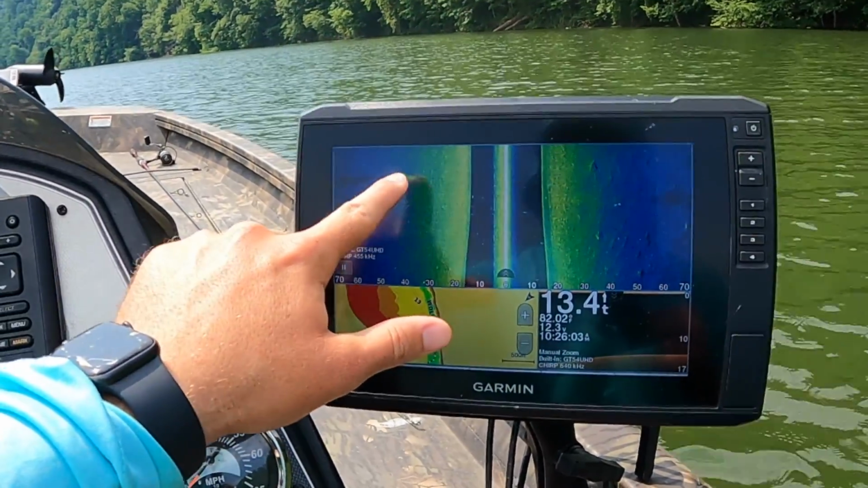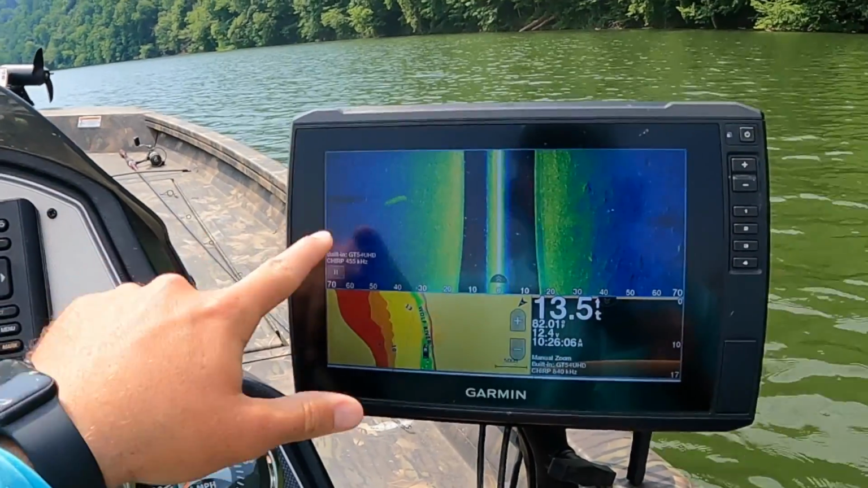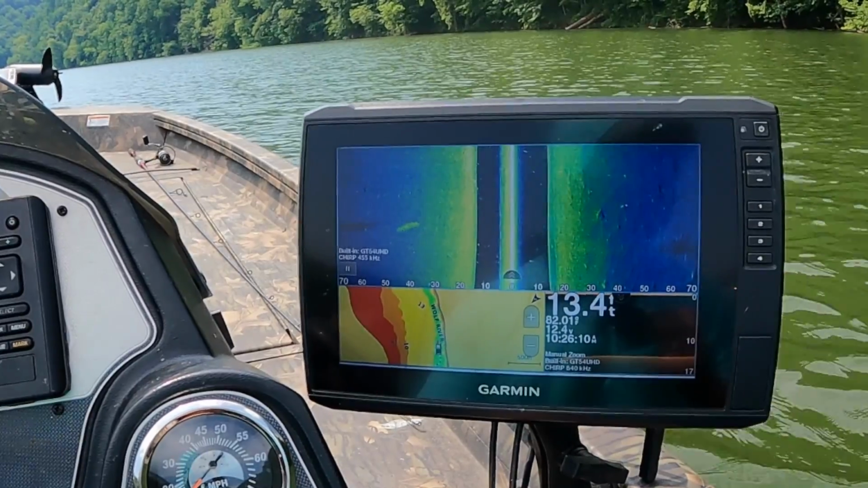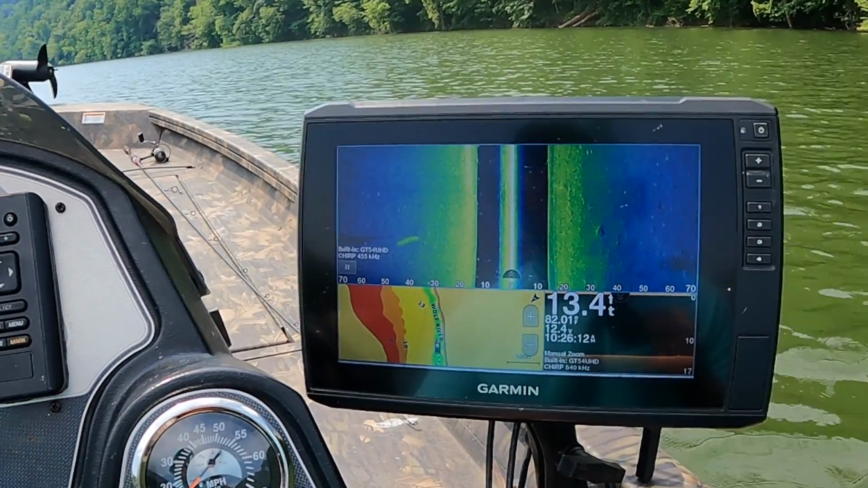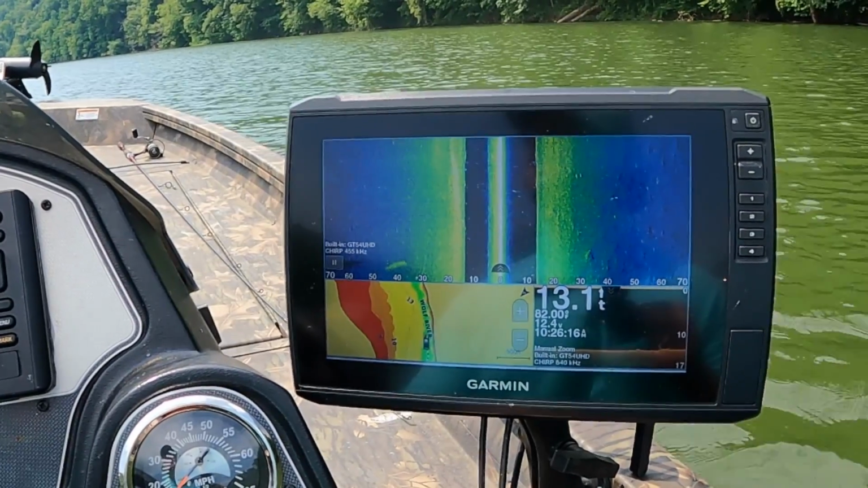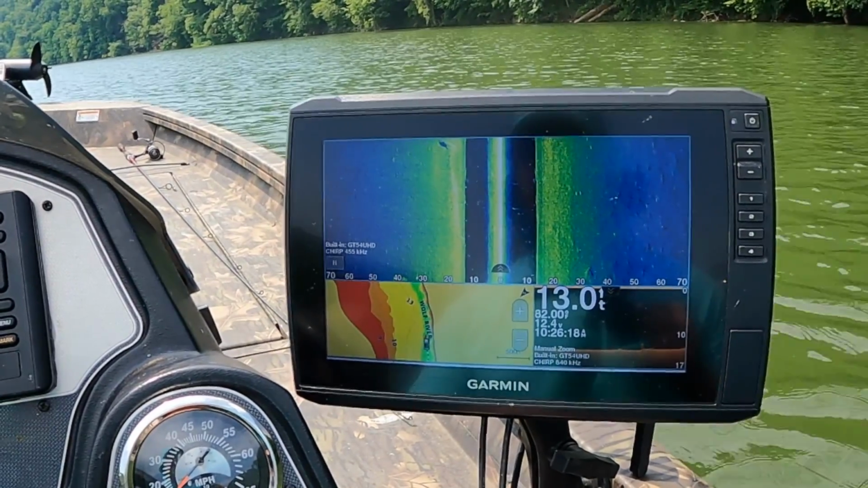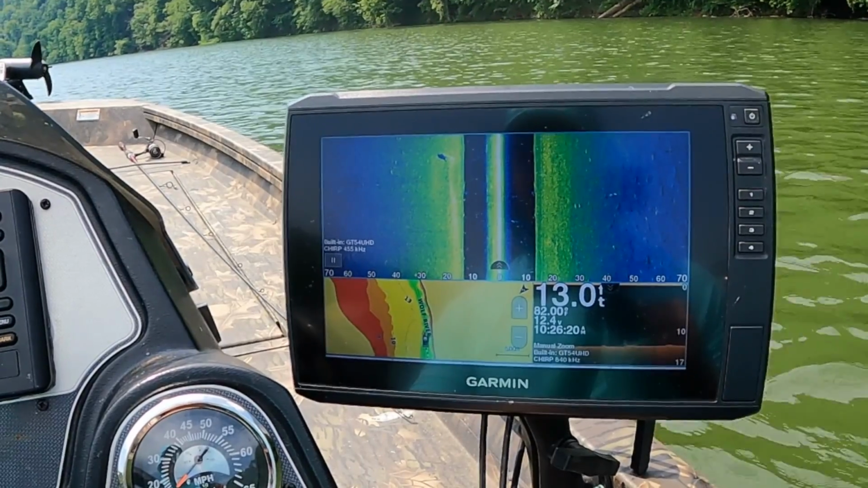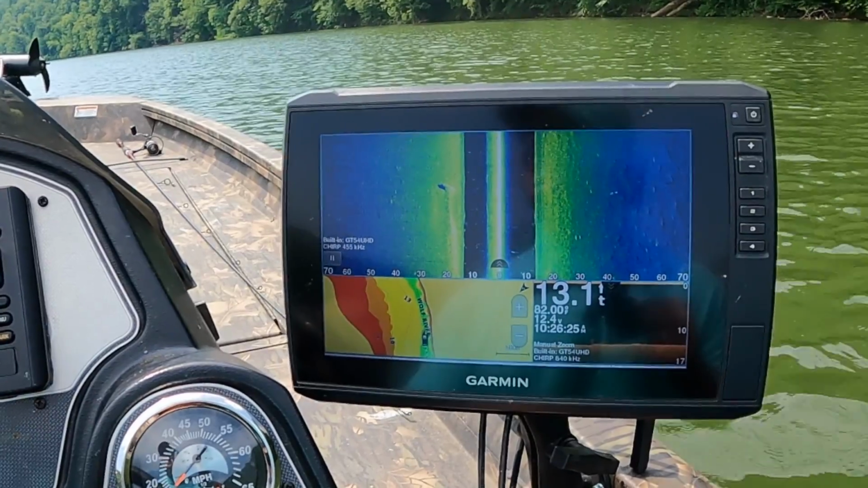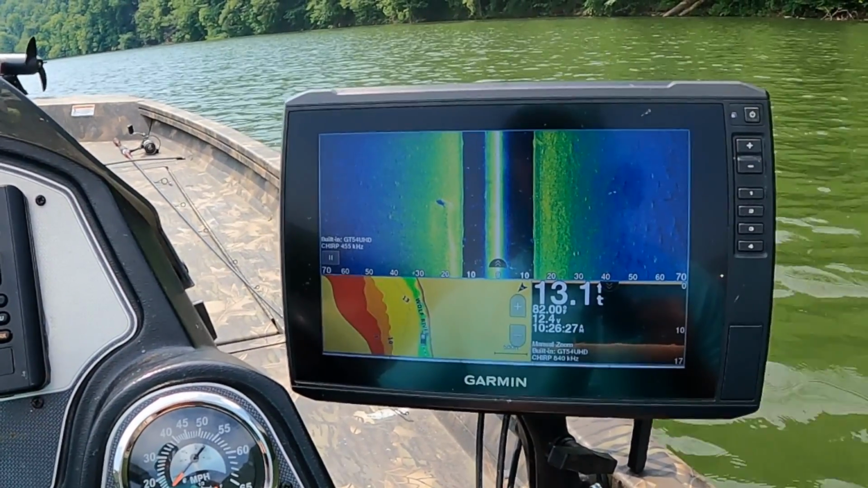That there is a bait ball. See the shadow? See there's nothing connecting it to the ground? And when you're idling like this, you have to be careful. Make sure you watch in front of you in case there's something down that you can't see. You'll run right over top of it.